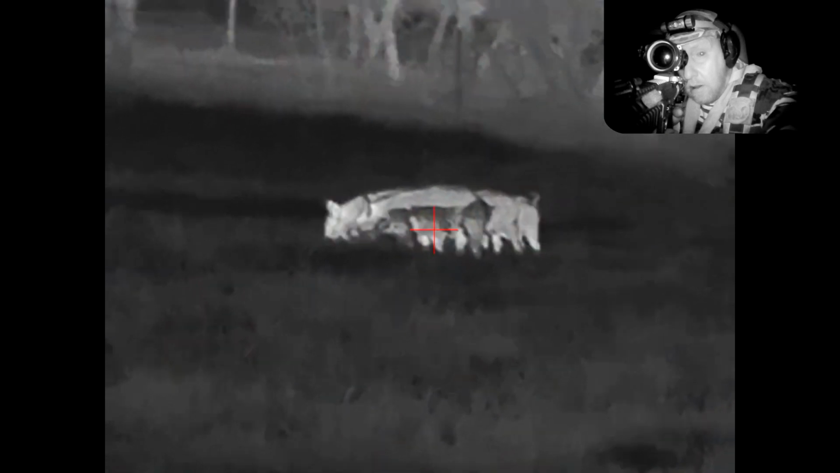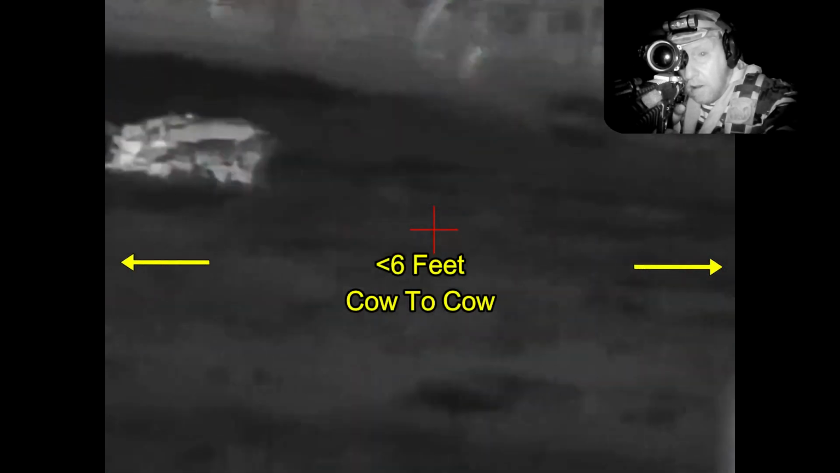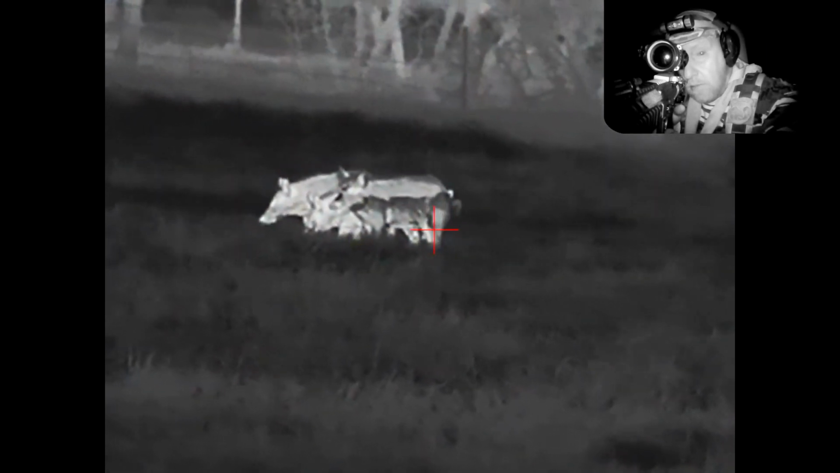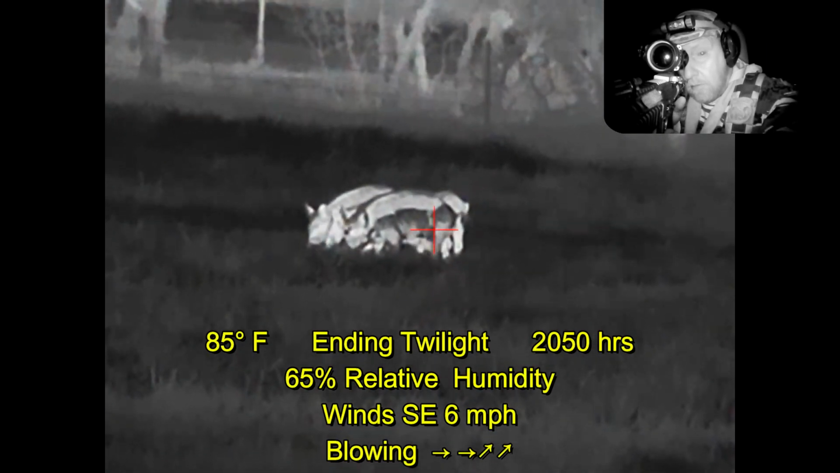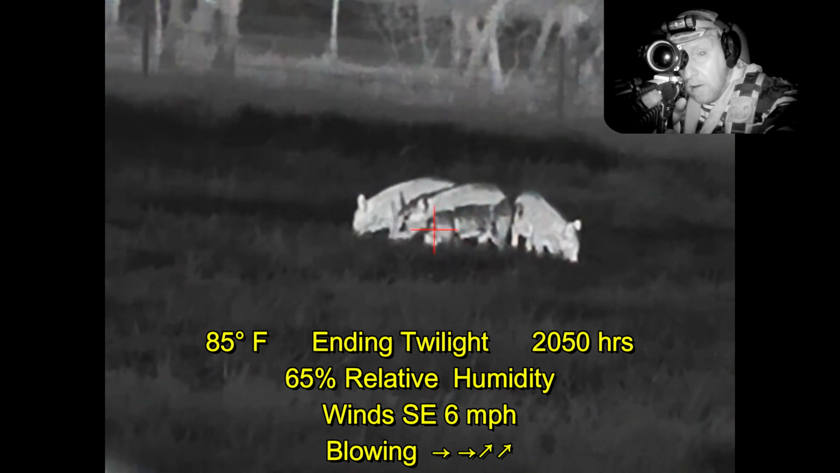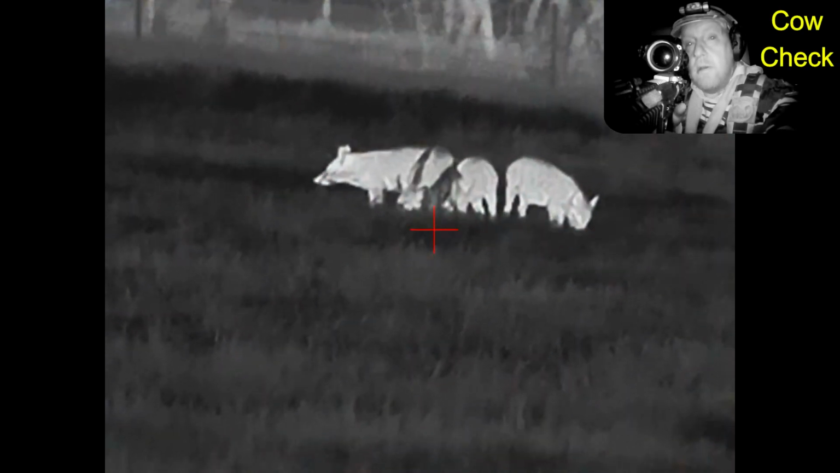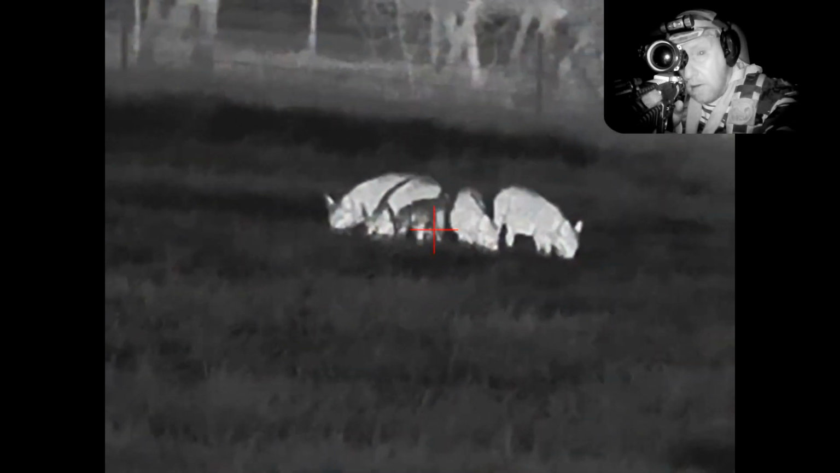When hunting up in North Texas, I was setting up my truck when I spied these 4 hogs coming in. I got out of the truck, got set up, and I'm surrounded by cattle, looking through about a 6-foot gap between 2 cows. I don't want to shoot at this point because I don't want to startle the cattle and possibly be overrun by them.